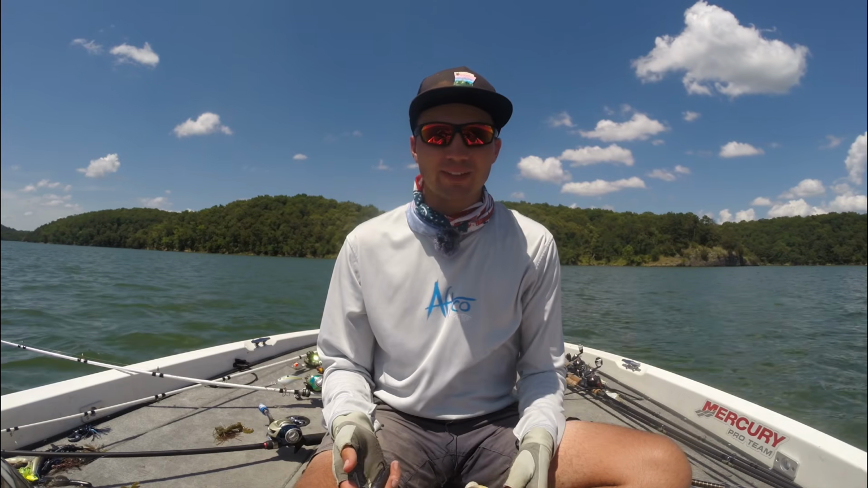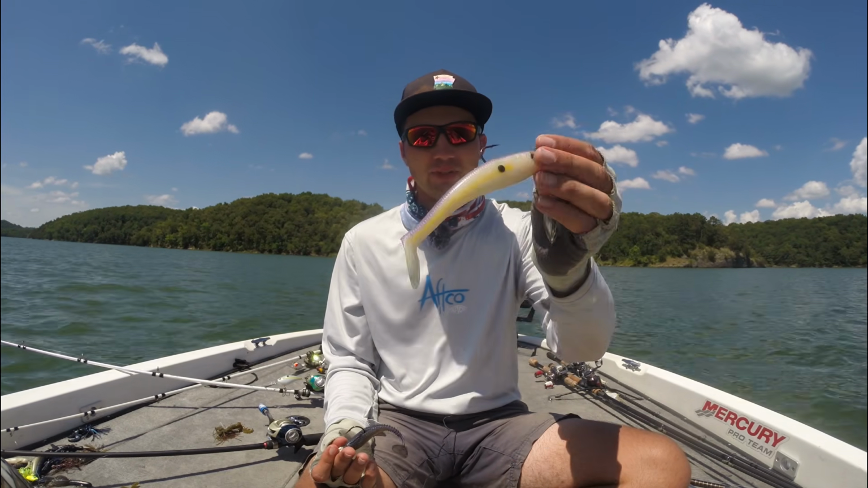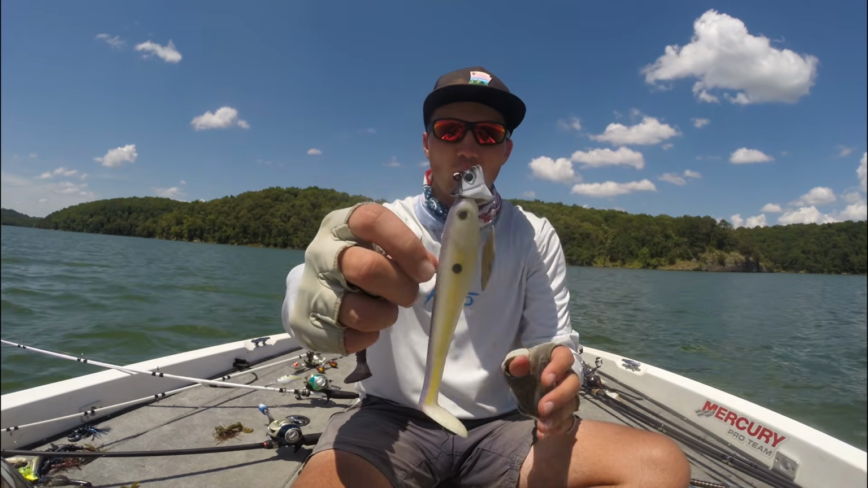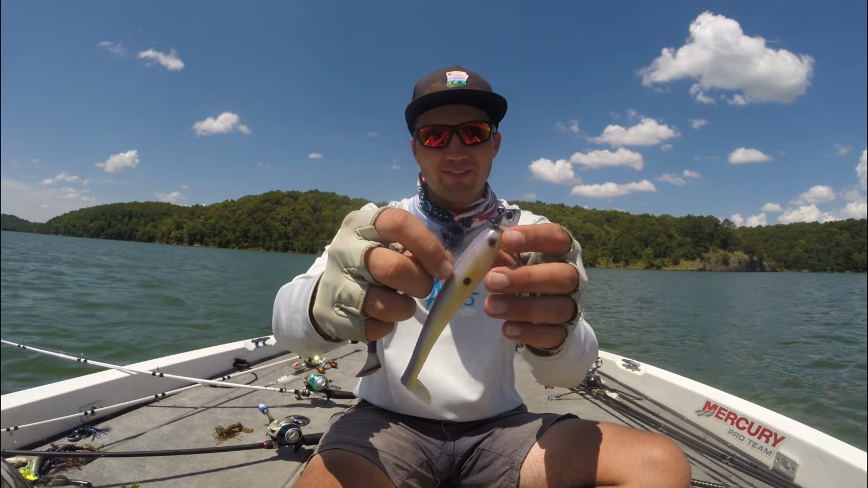And then the last type of baits I like to throw when the fish are suspended on the ledges are swim baits. And my go-to is a Strike King 5.5 inch Shadalicious swim bait. I'll just throw it in some sort of white color. And I have this on a 1 ounce underspin, and this is a really good setup. I've caught some big fish on this too.